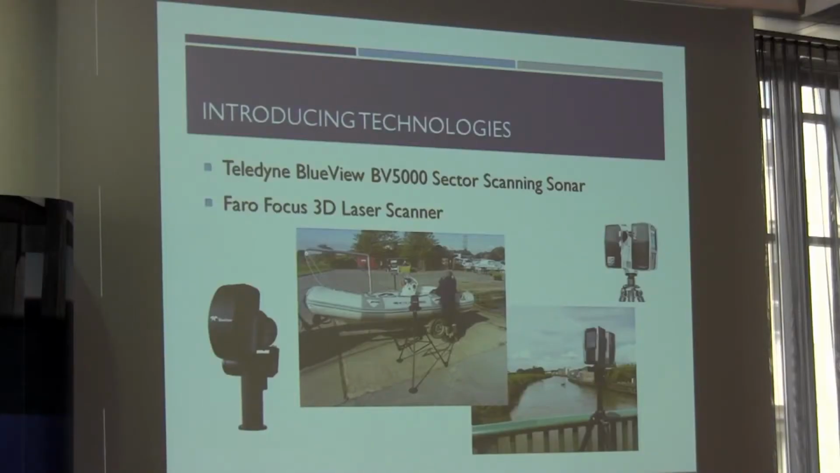So let me show you the technologies that we used during this particular project, the BV5000. There it is, and you can see our rib, from where we deploy it. You can see here we've had an arm put on, which we can then use to easily raise and lower the system into the water. And then we've got the Faro Focus as well, which we use alongside the scan station.